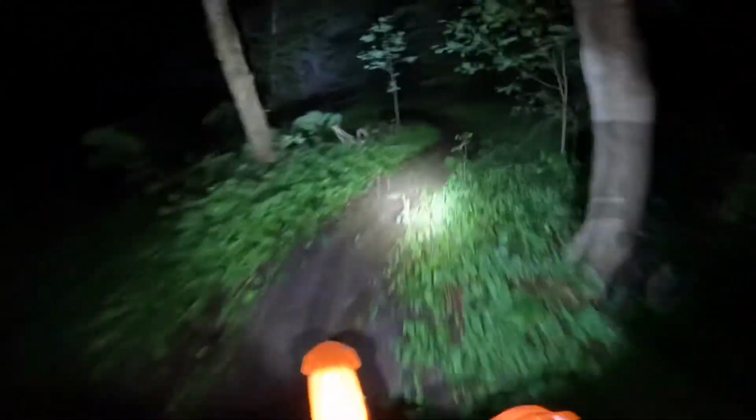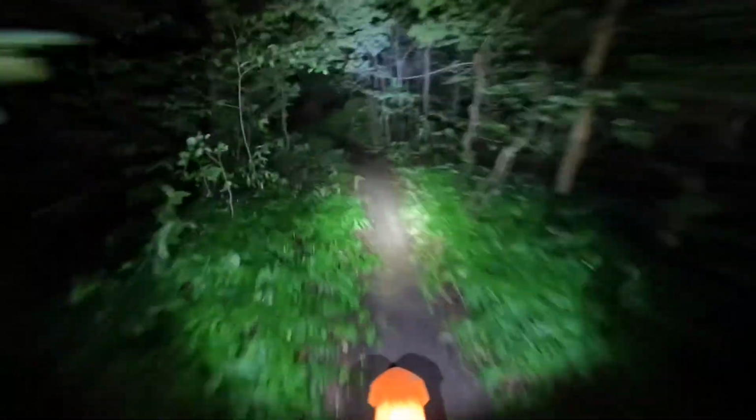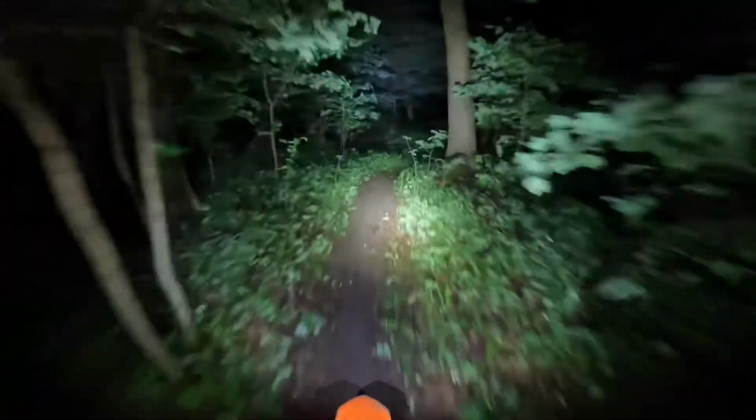Probably needed to actually air down. If you guys got any recommendations on what PSI to run or anything like that, that'd be great, because I've played around with it some and like nasty slick stuff. I've tried it high, I've tried it low, just seeing what works and what doesn't. But it grips on a wet log pretty good.